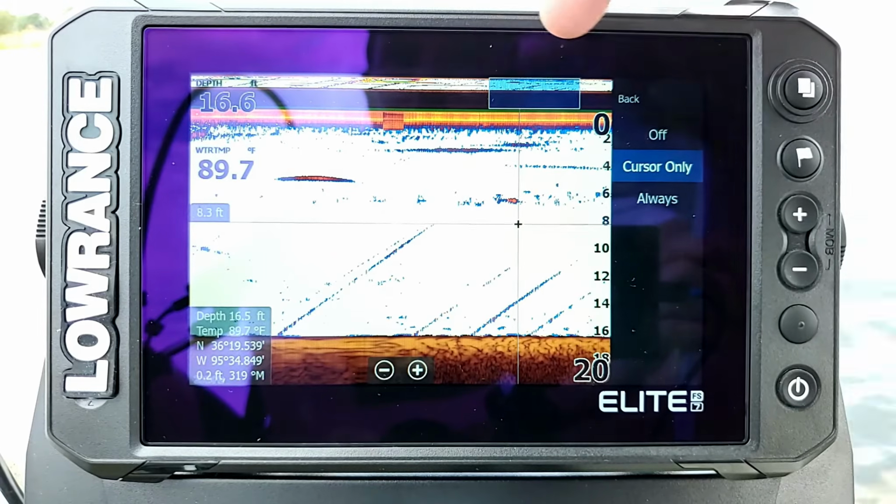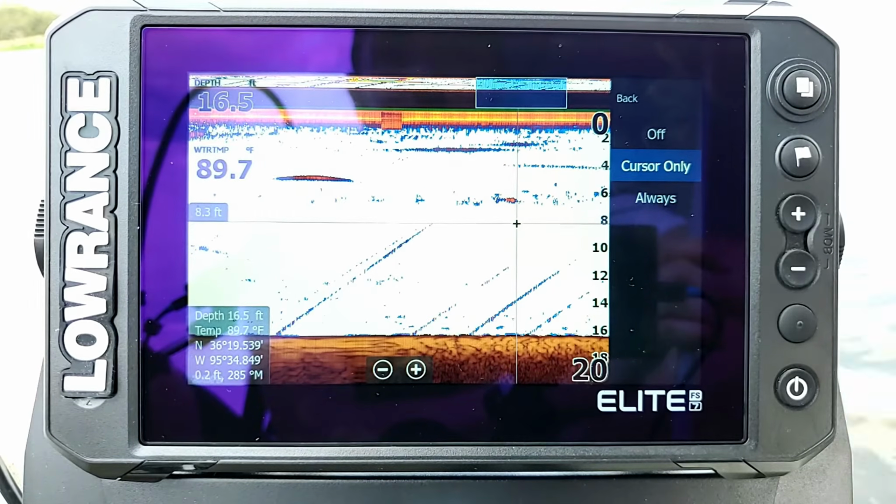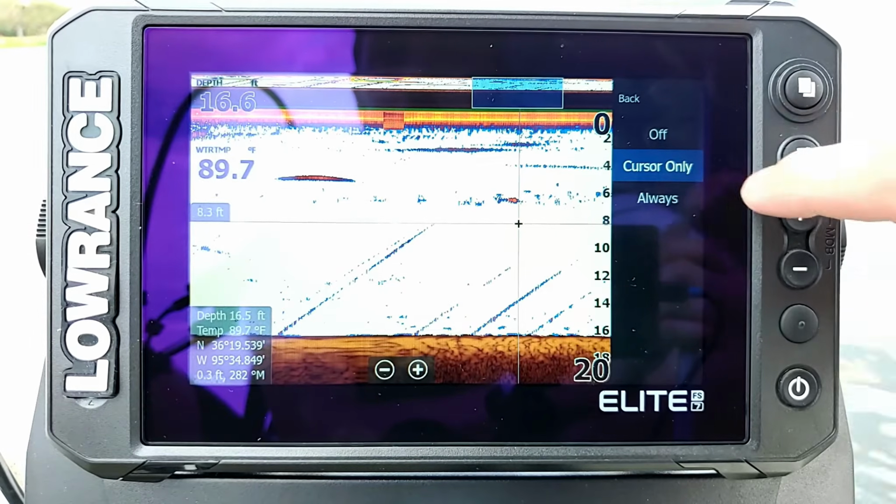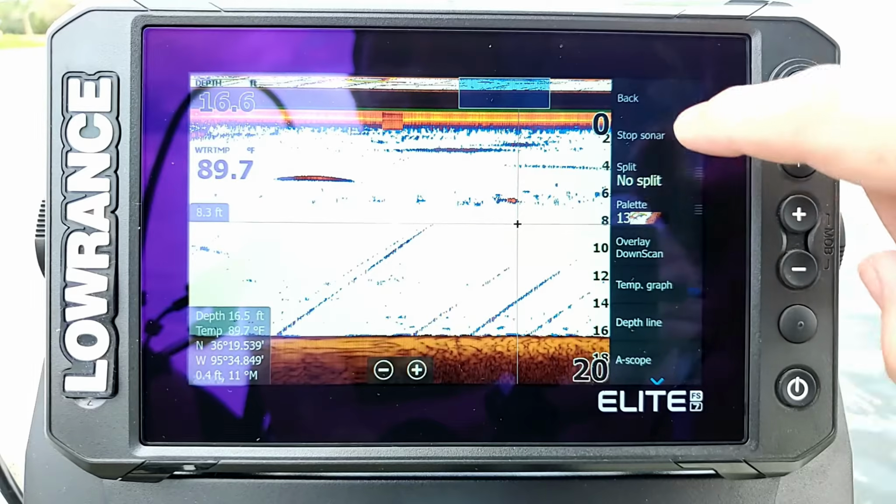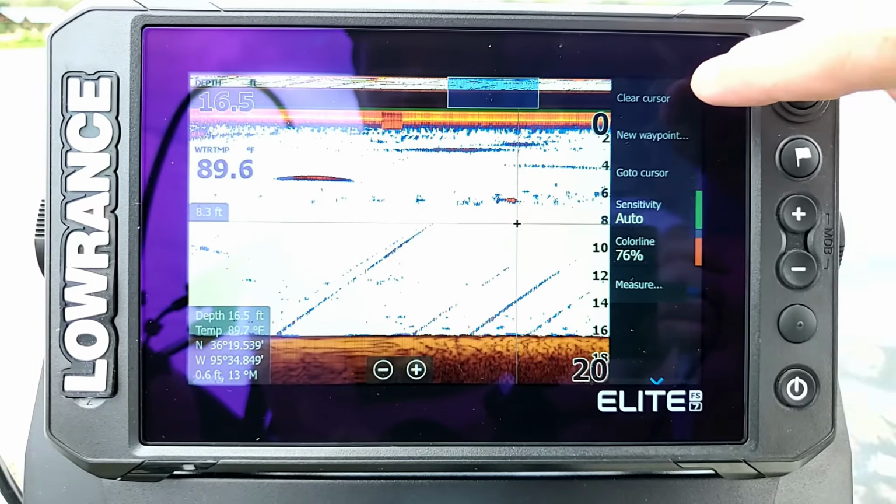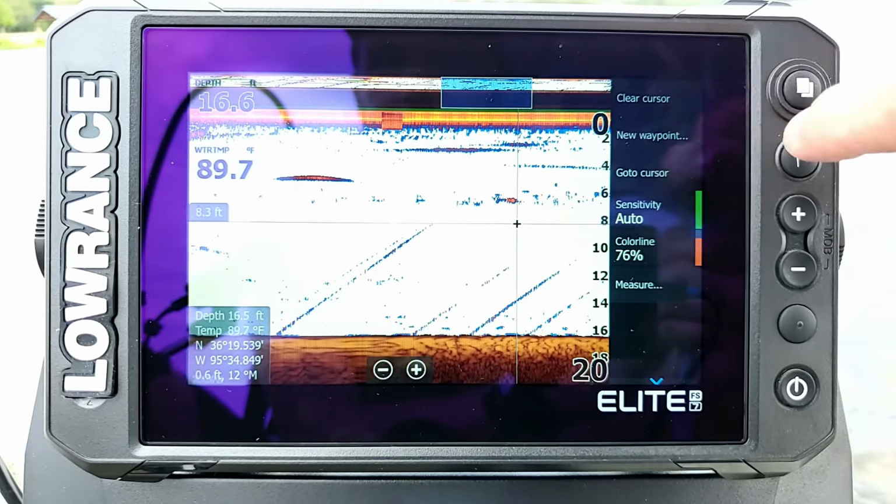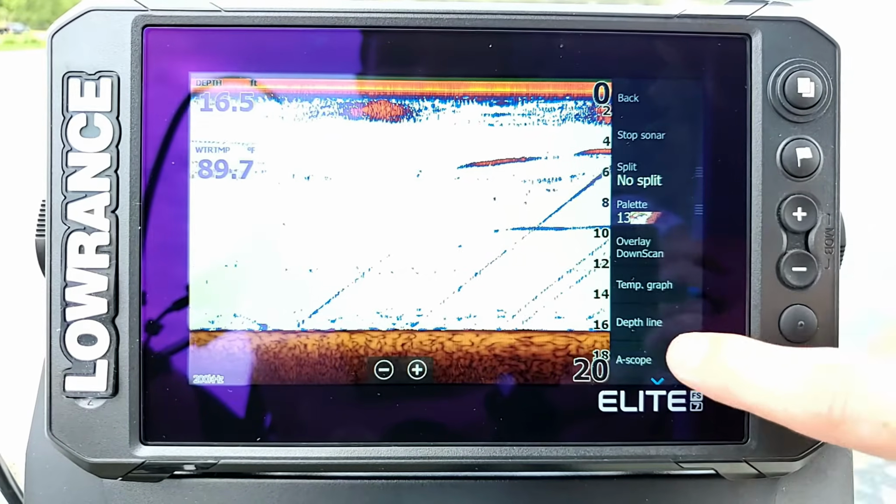It's just always going to be giving you this little playback at the top of the screen. Now again, that takes up a little bit too much screen for me, so I prefer to have mine on the cursor only. Let's go ahead and go back. And when you have it on here, you have the option up here to clear cursor. So you need to tap on that to be able to remove that off the screen. Now let's go back in.